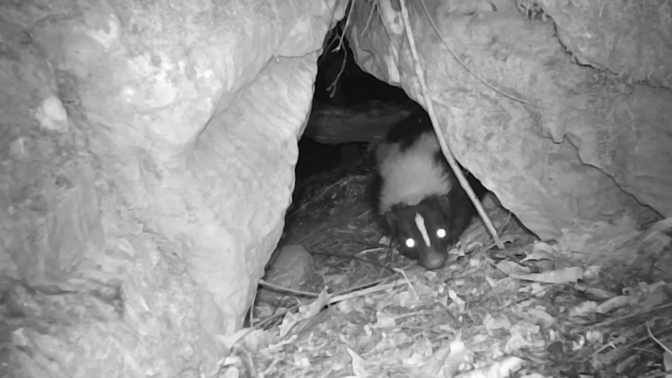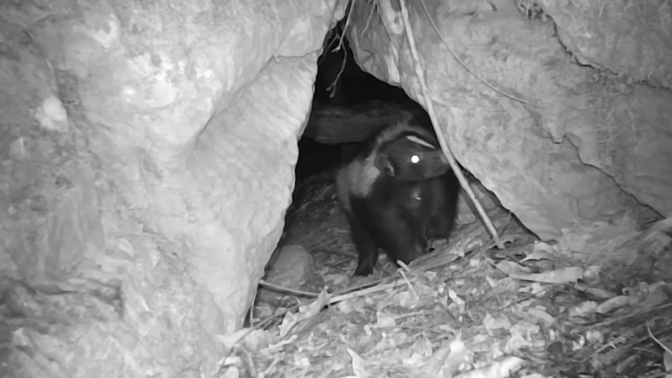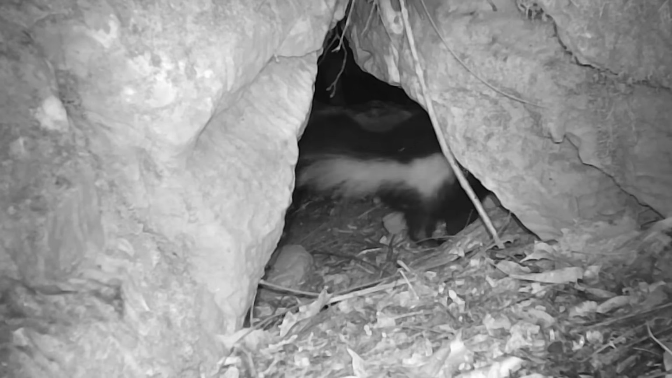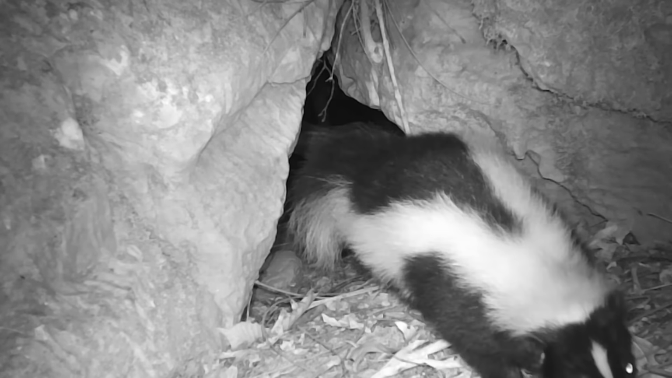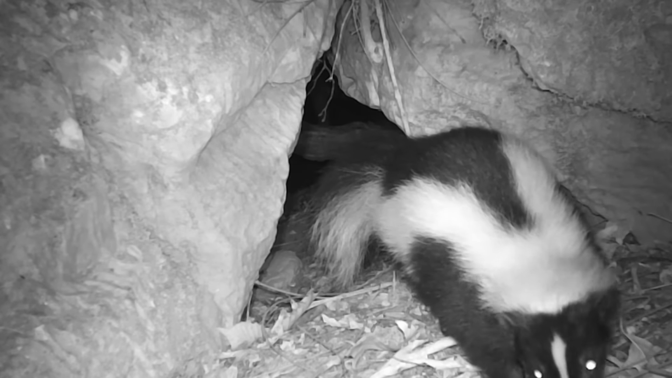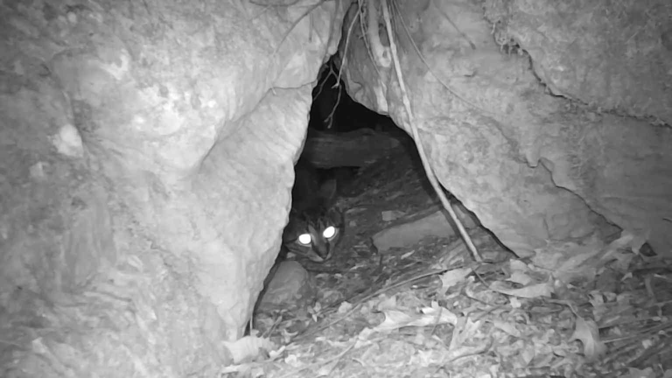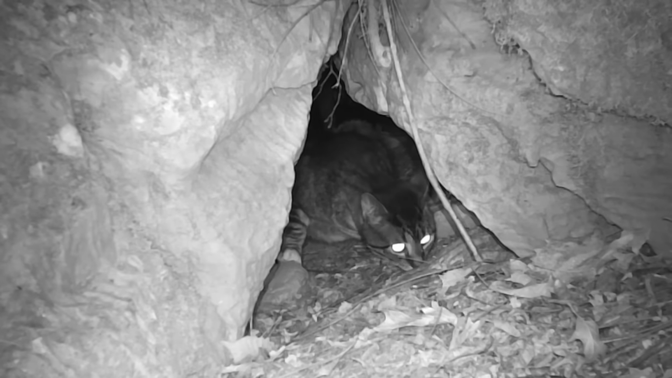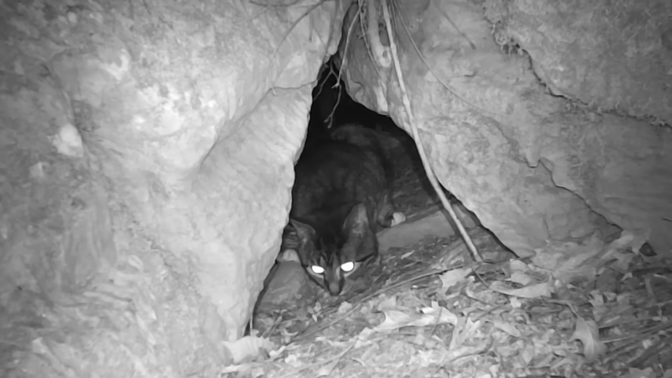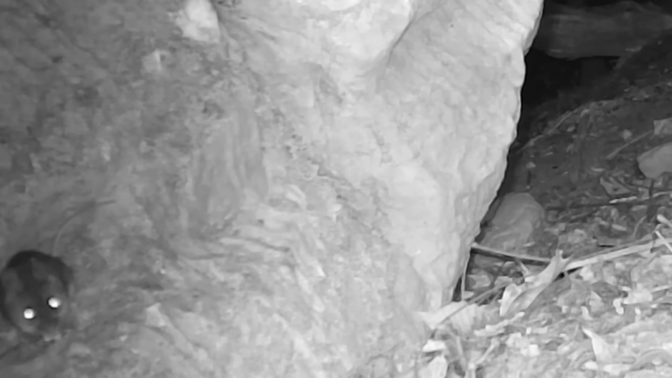And there's that skunk. He's comical, ain't he? They all doing their little thing. He's a pretty one. And there's old Tiger, looks like, looking for that field mouse. But he's still here. He lives in this rock too.